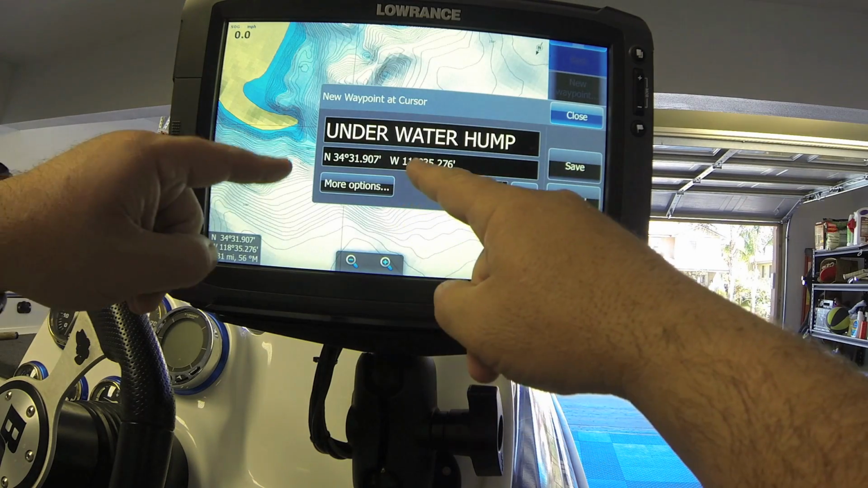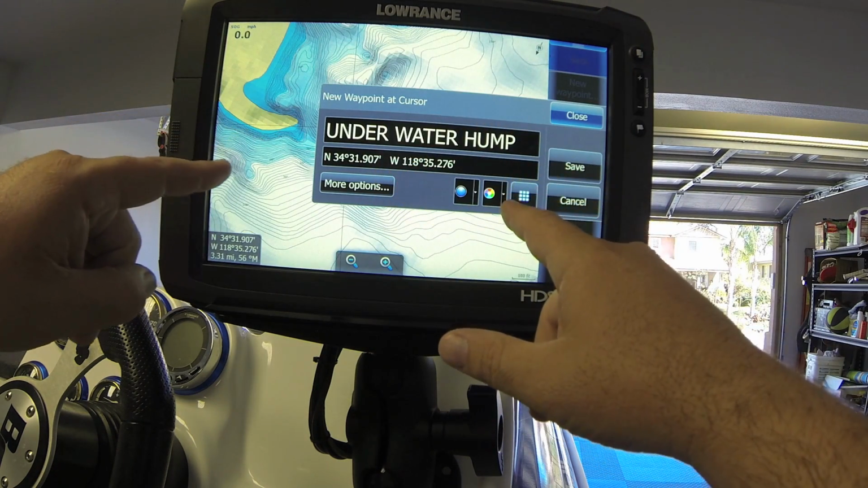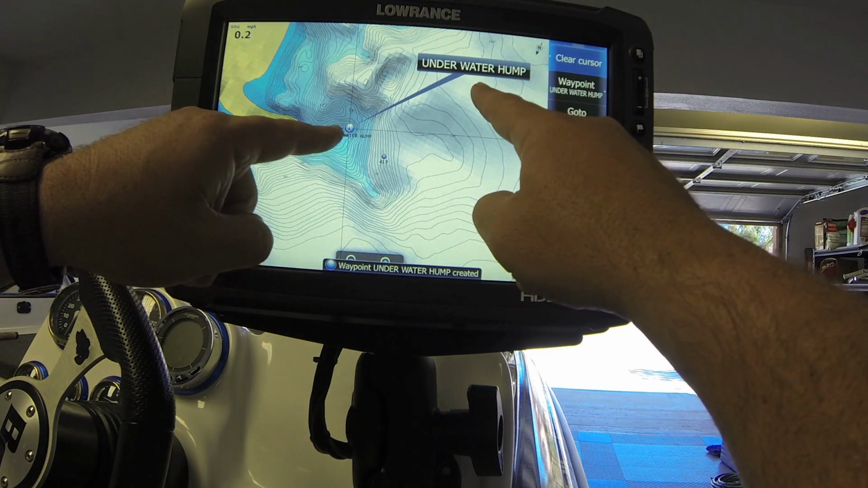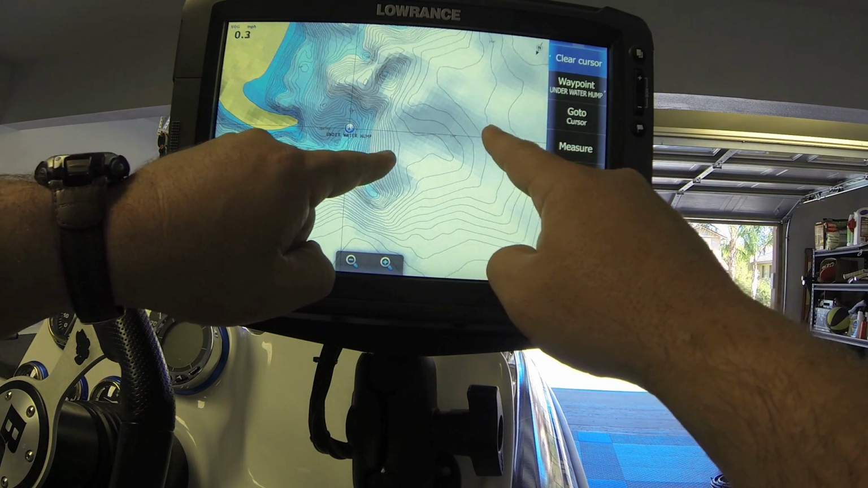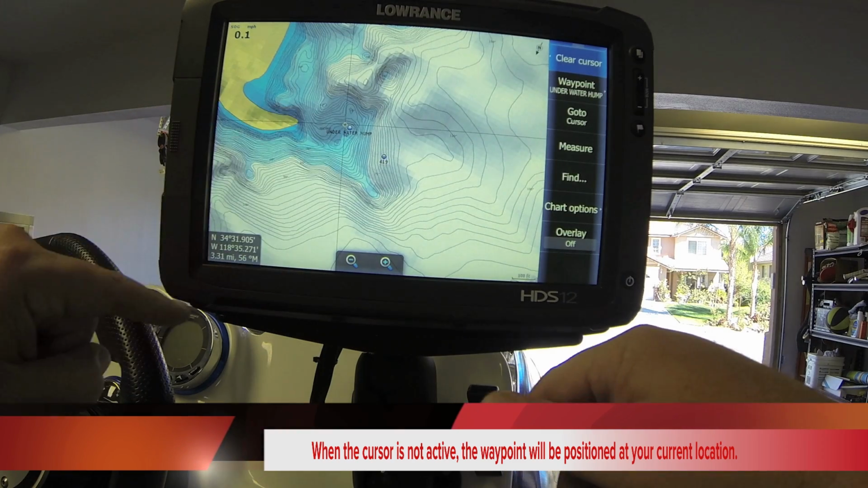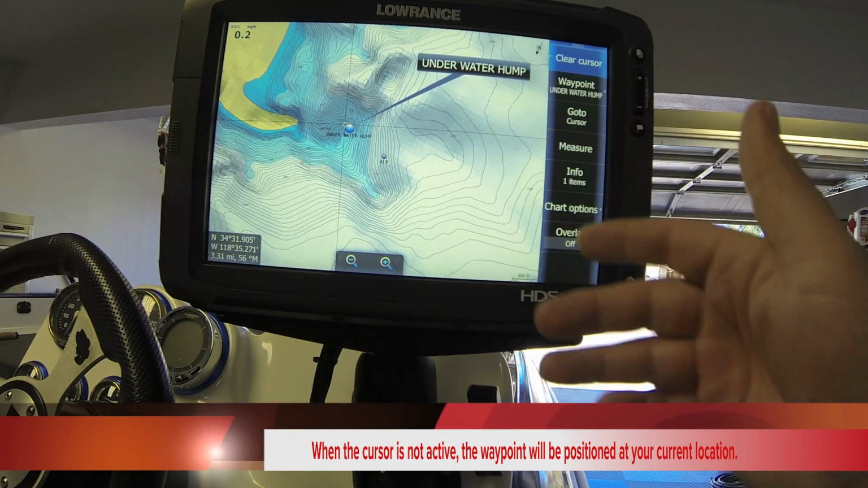And what that does is gives me the option of naming certain things. I want to save this to my unit. And then what happens is when I get close to it or I tap on an icon, 419, it just says 419. I come over here and now it says an underwater hump.